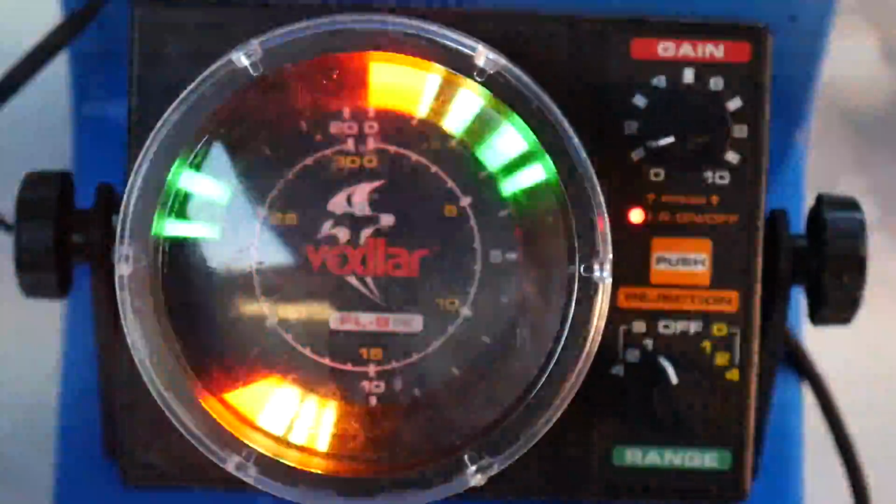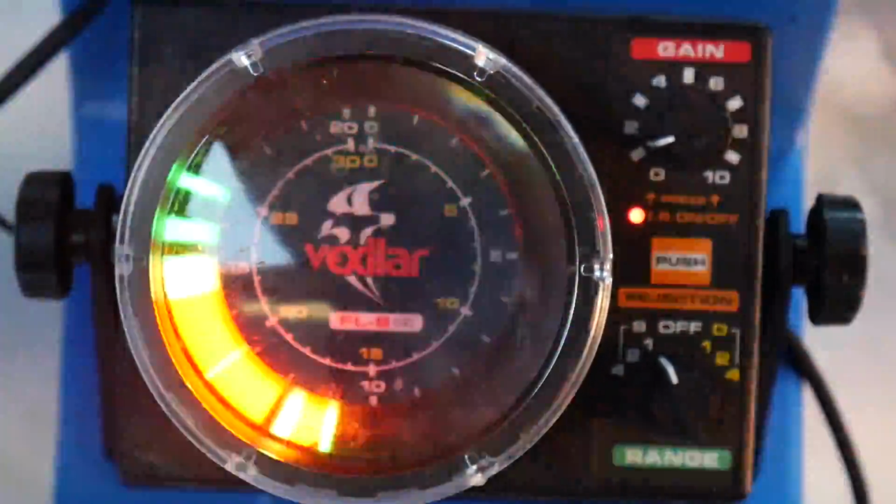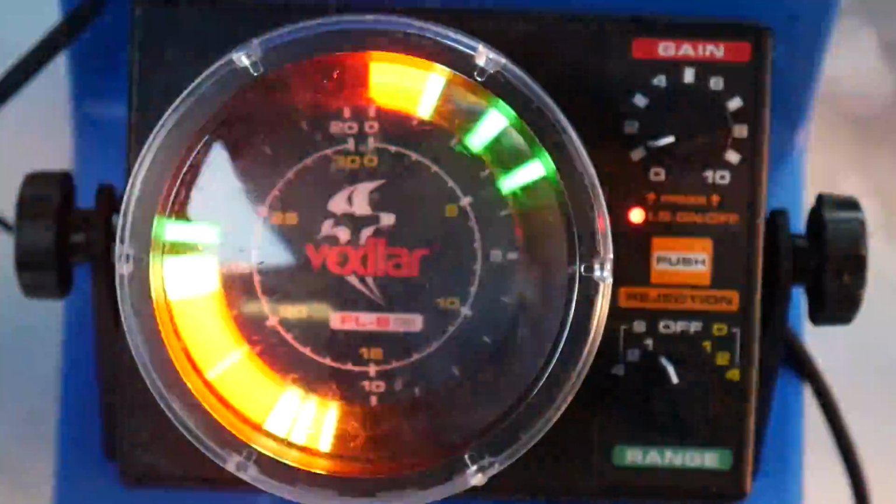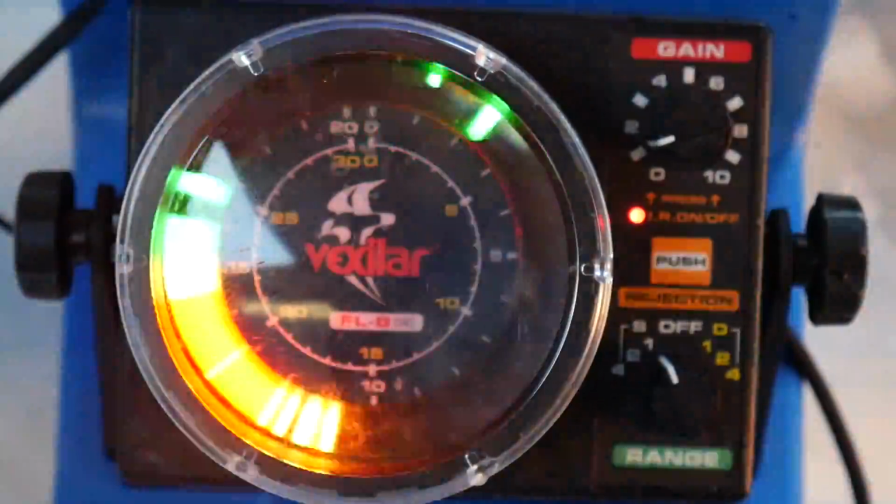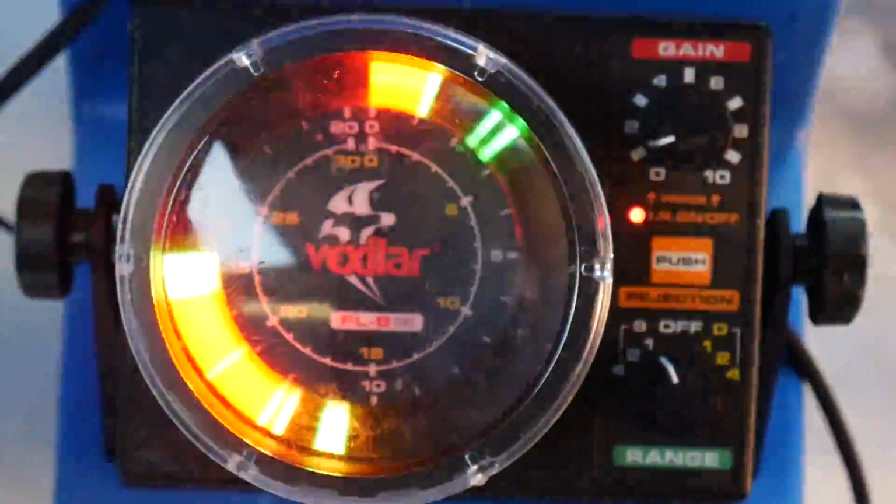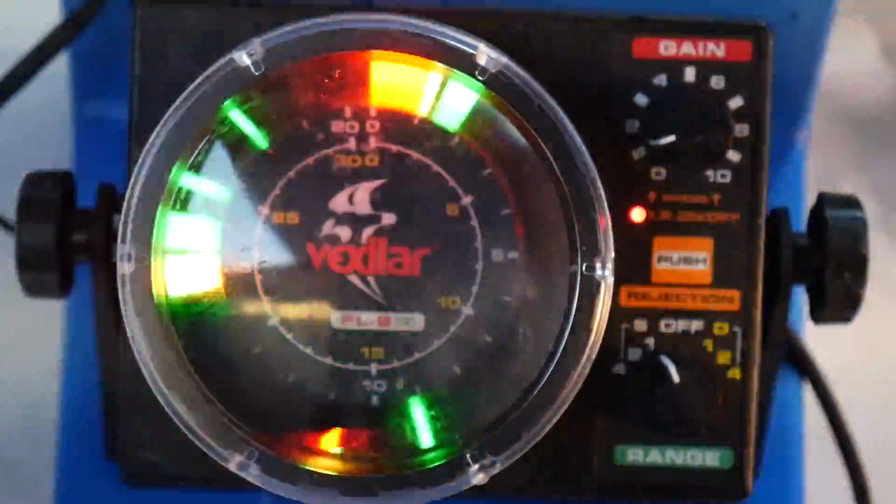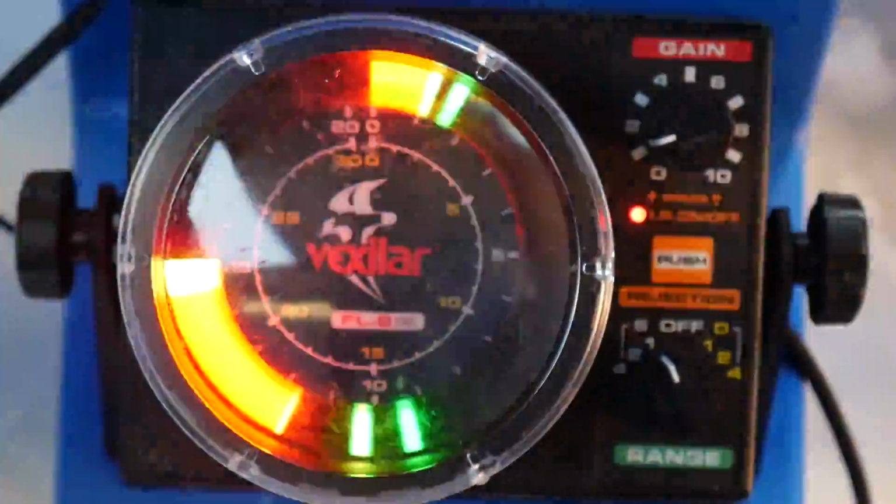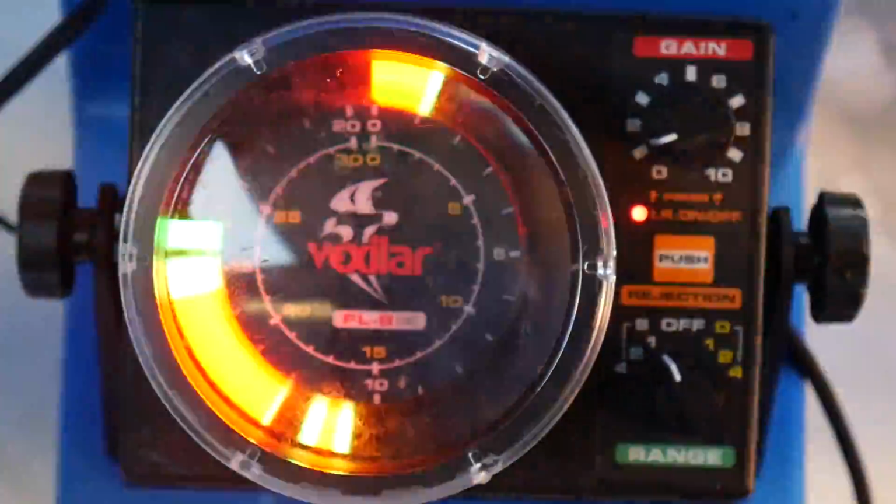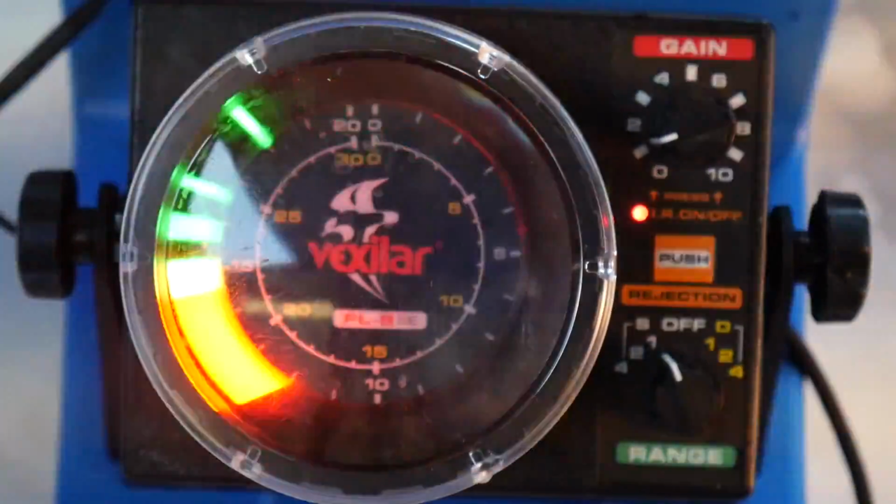There's a fish right there, coming up to it. About to bang it. About to bang it. Come on, fishy. Come on, fishy. And you can see him come right up to the jig. Come on, boyo. Come on, man.